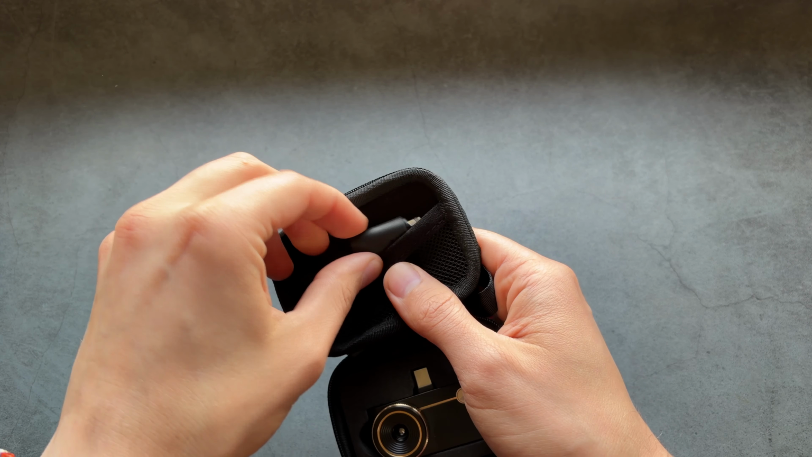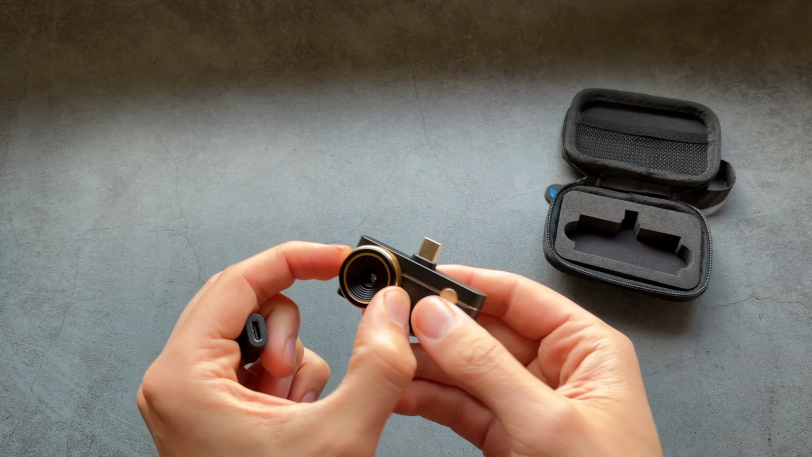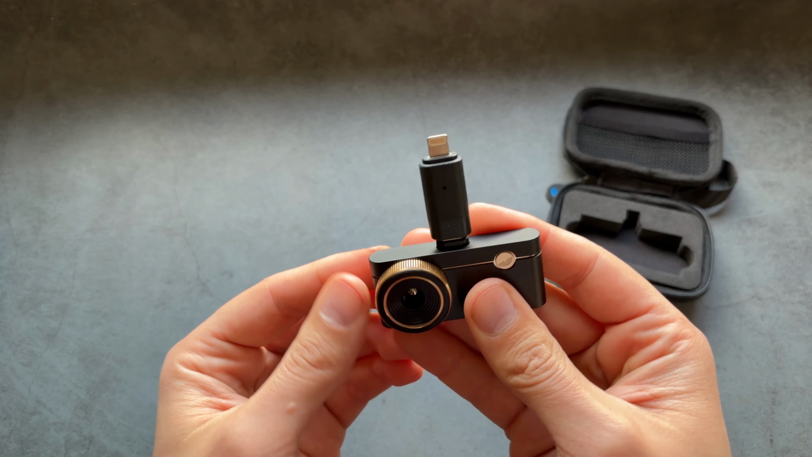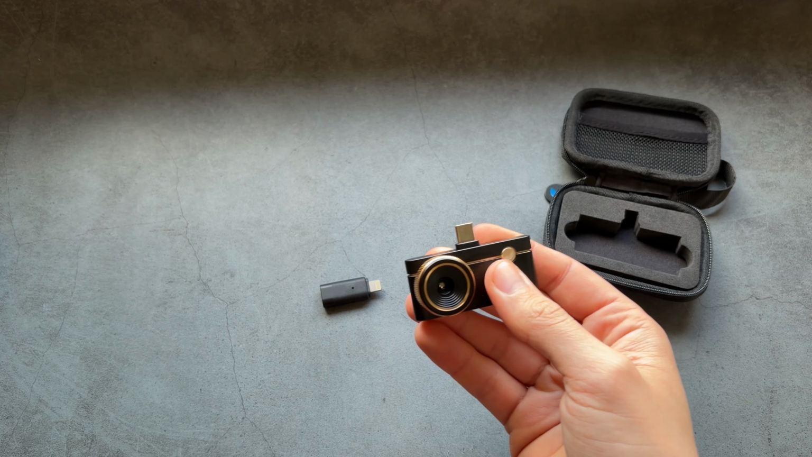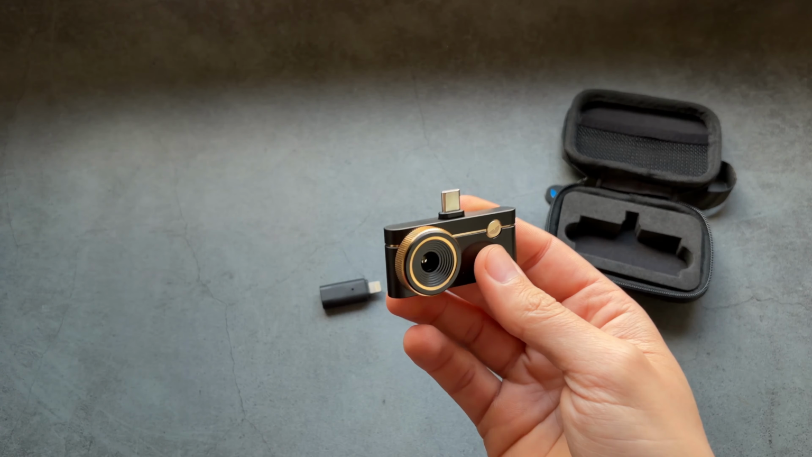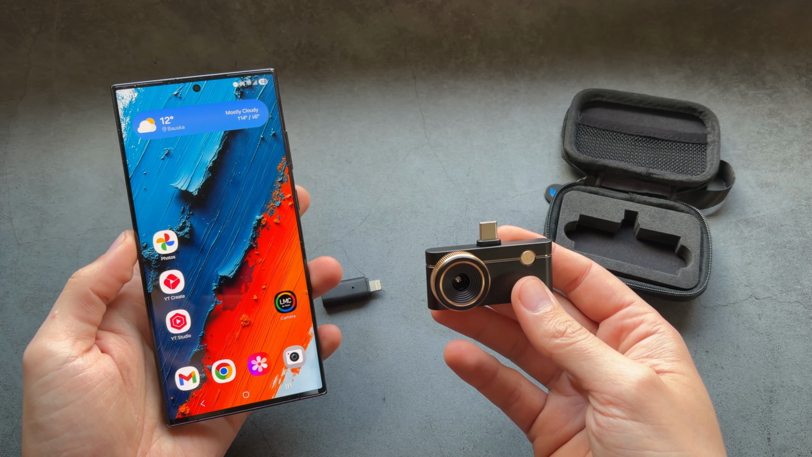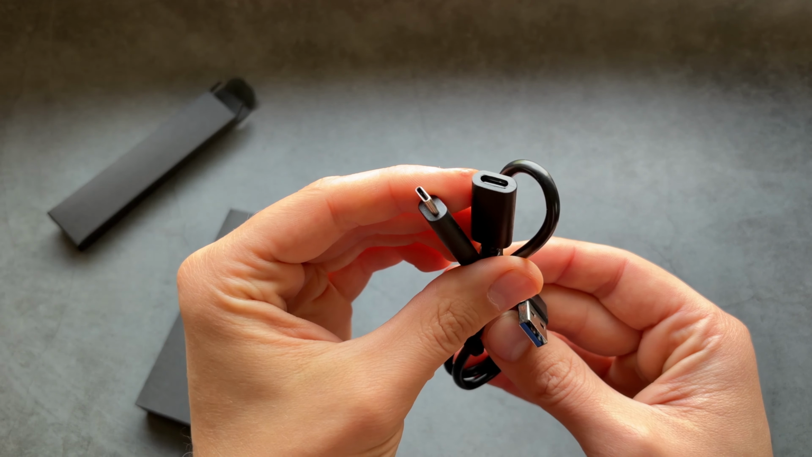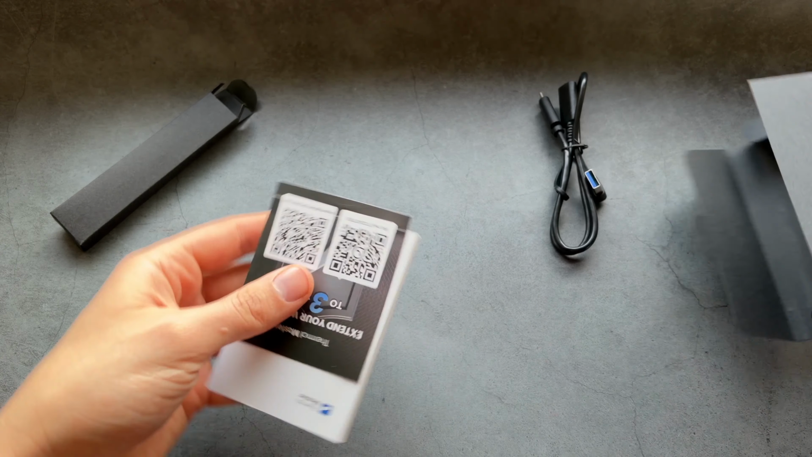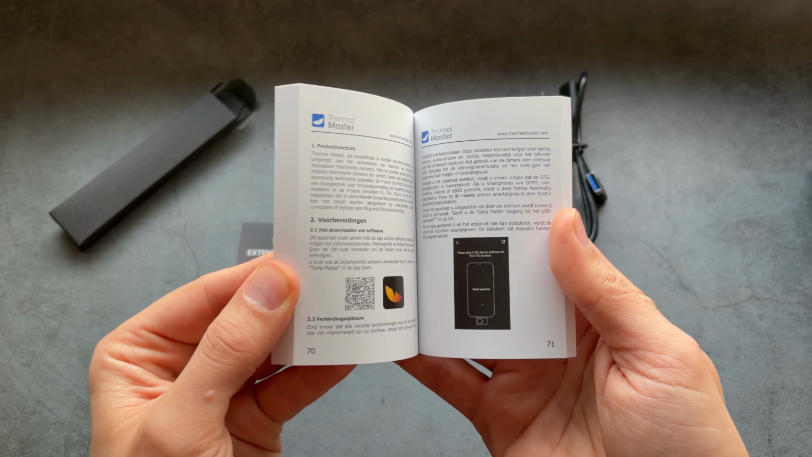Also inside the case we are getting this adapter that we can use to connect it to older iPhones. I have tried this with the iPhone 13 using this adapter, and it works absolutely great. Obviously it works with the newest iPhones that support Type-C as well. I have the iPhone 17 over here and it also works absolutely great with that one. But primarily I use it with my Samsung Ultra phone. Also inside the box we are getting another connector cable you can use to extend, and quite an extensive manual. You can also extend the warranty up to 3 years on this camera.